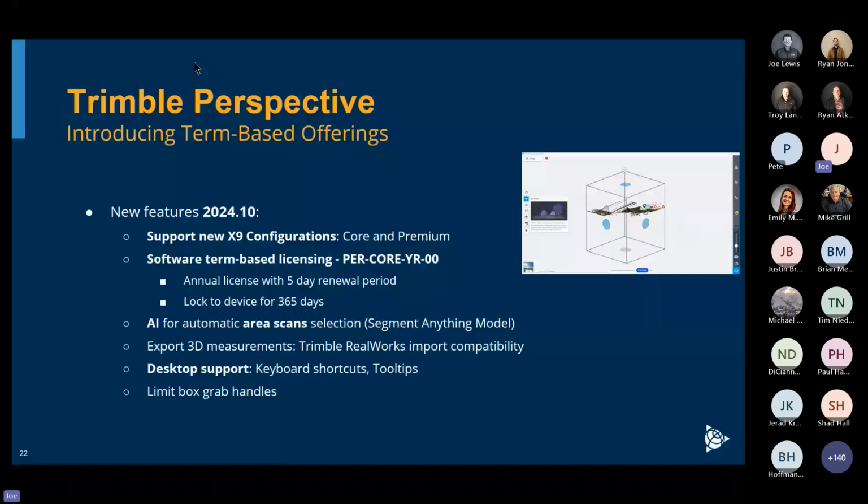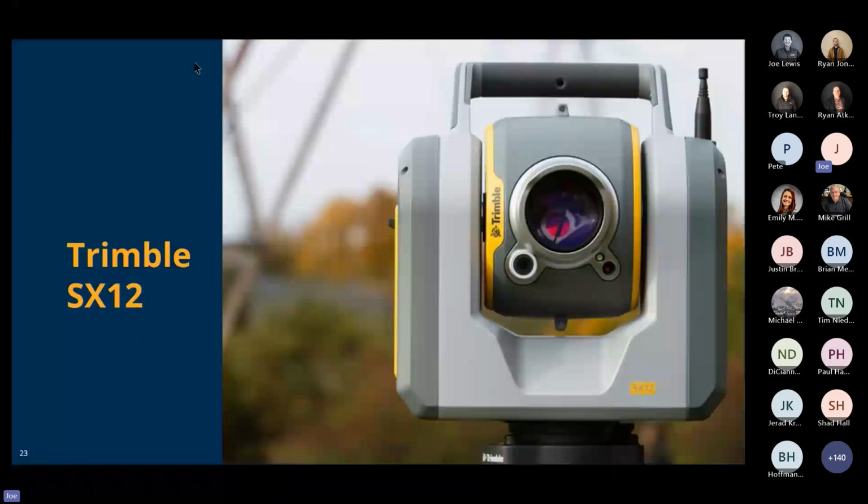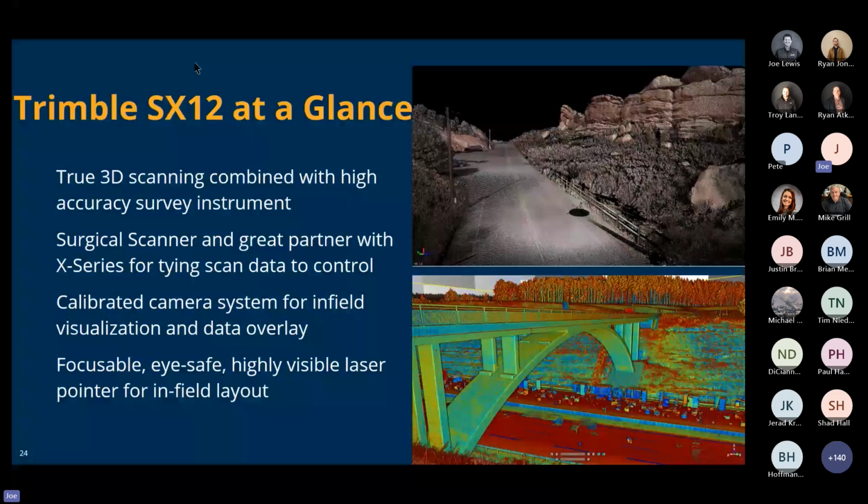Final product we have hardware-wise is the SX12. Many of you may be familiar with this. This is a robot that scans. The scanner, I would call this a surgical scanner. It's 26,600 points a second, very long range. That's 600 meters is what you can expect. You can get very dense data, but we're looking at 26,000 points a second, not a million.